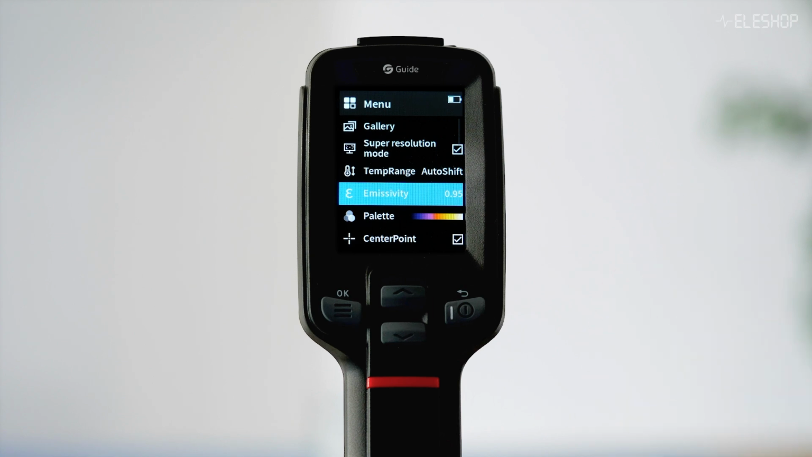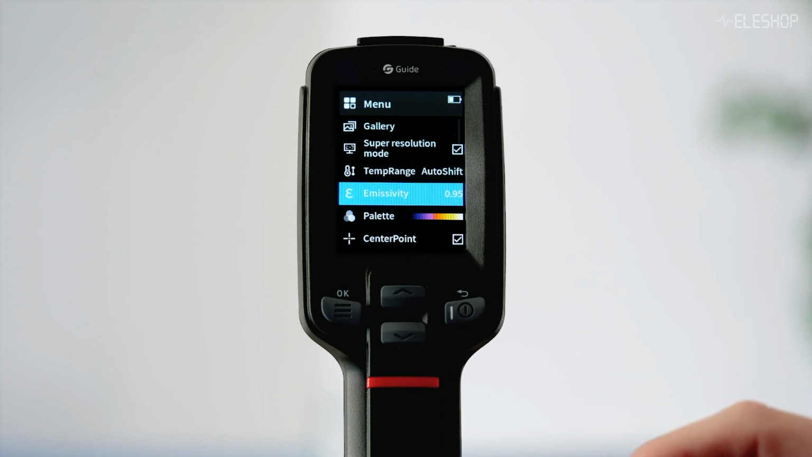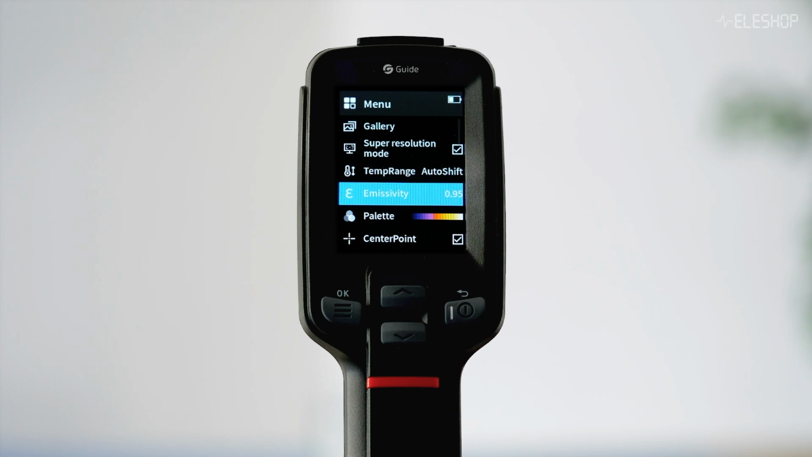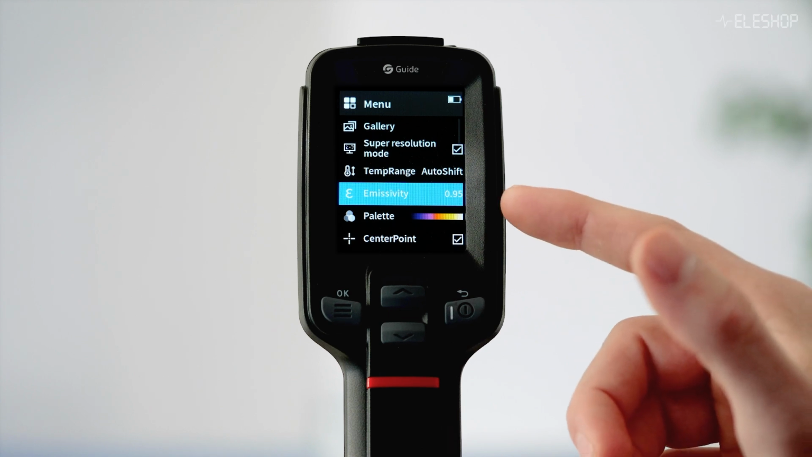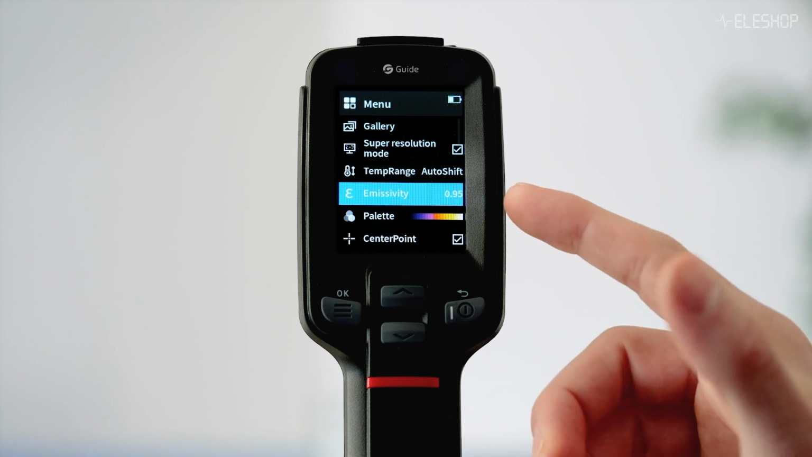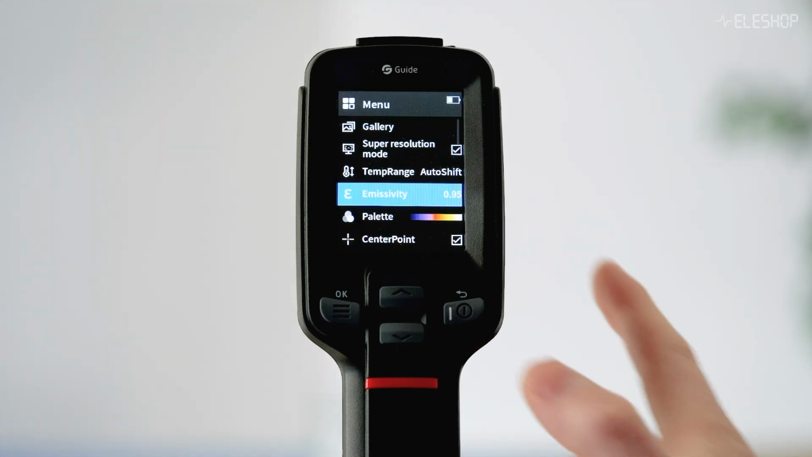Different materials emit heat differently, so this parameter can be adjusted for that. Now, in practice you will be seeing a lot of different materials in one picture, so we advise to just use this at the default setting of 0.95 and just accept that there will be a small deviation, but setting this up correctly is going to be nearly impossible.